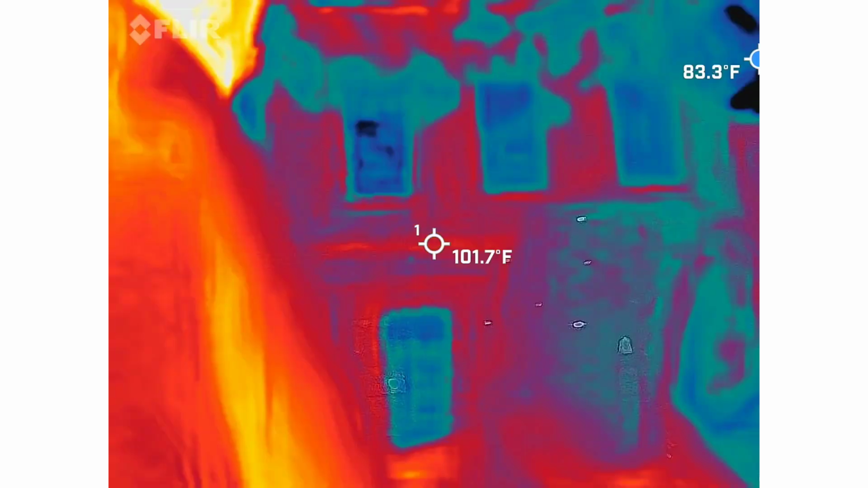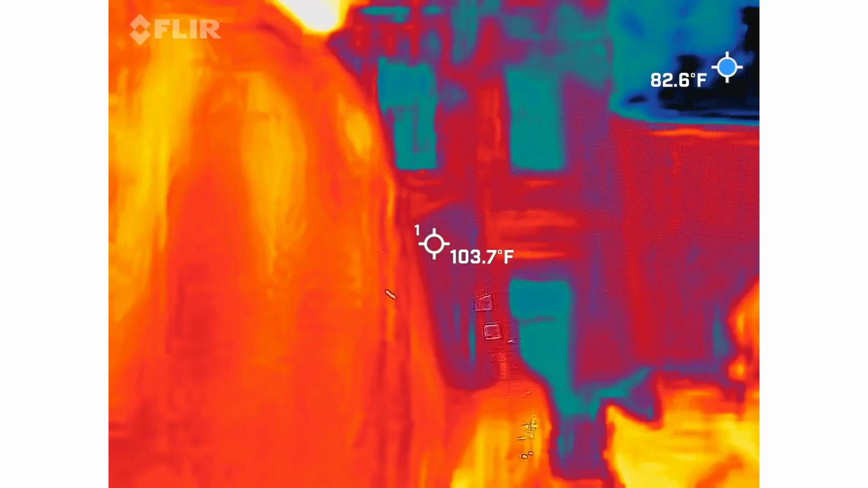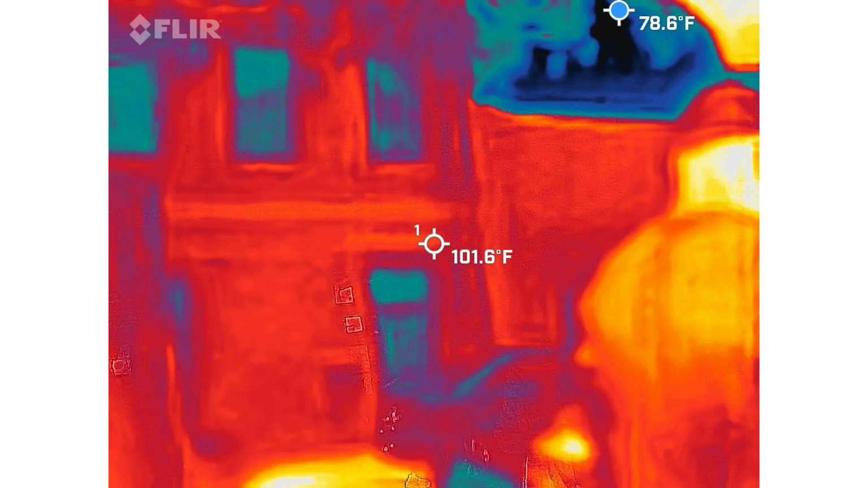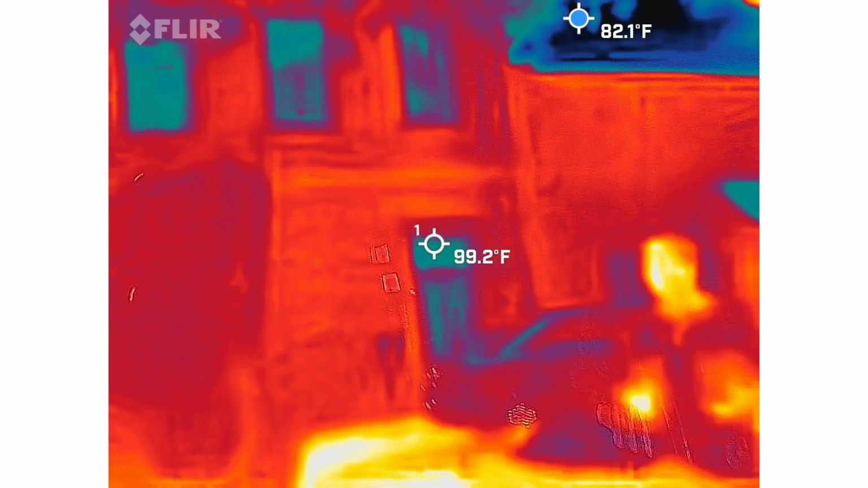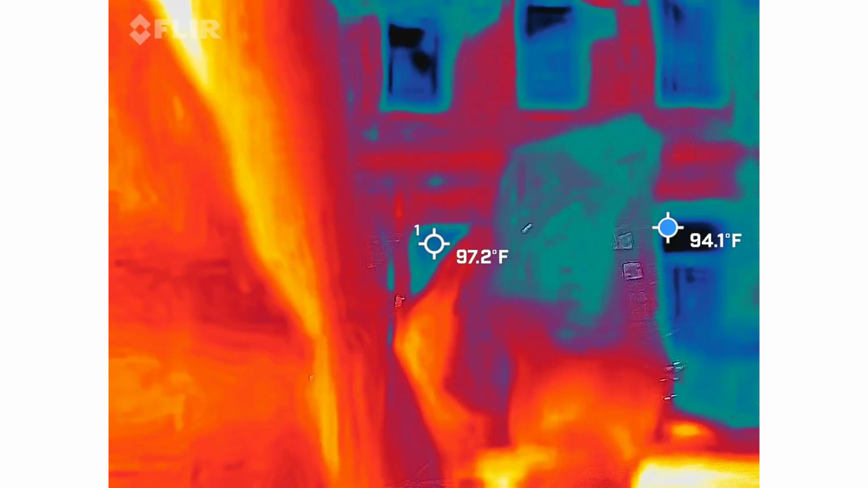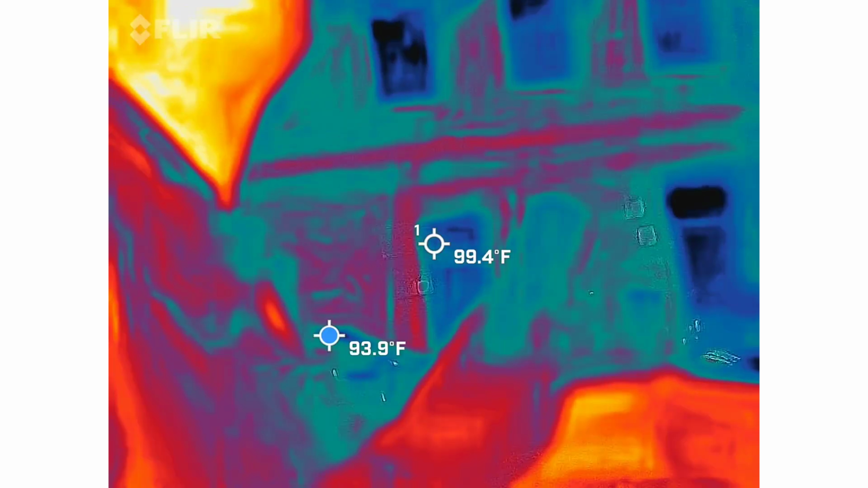I keep hearing voices in mine. And then turn it down, obviously. Like what? I can't really make out what they're saying, but it's bits and pieces of people talking. All of a sudden, you hear something come out of the box. Yeah, I just heard somebody's music.